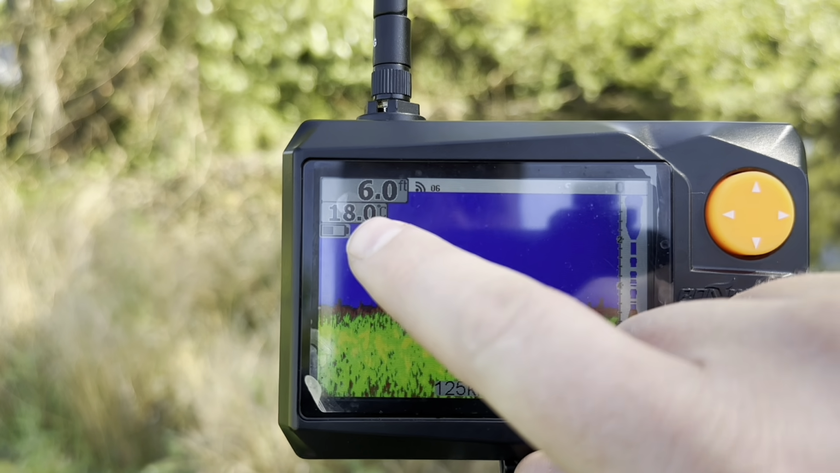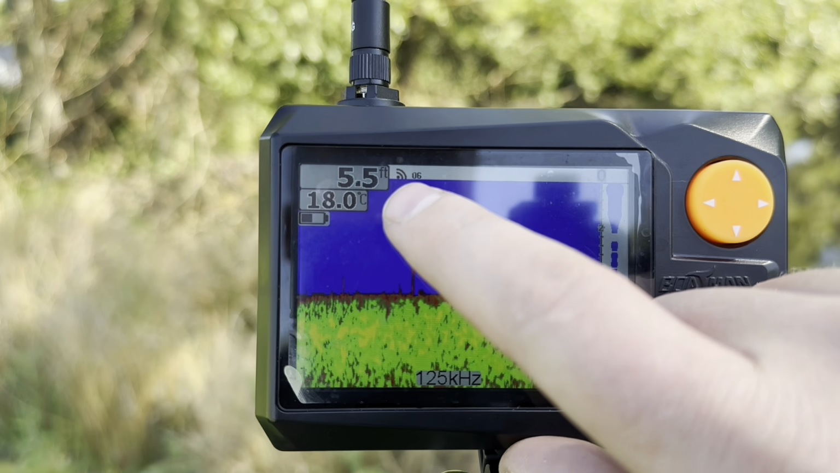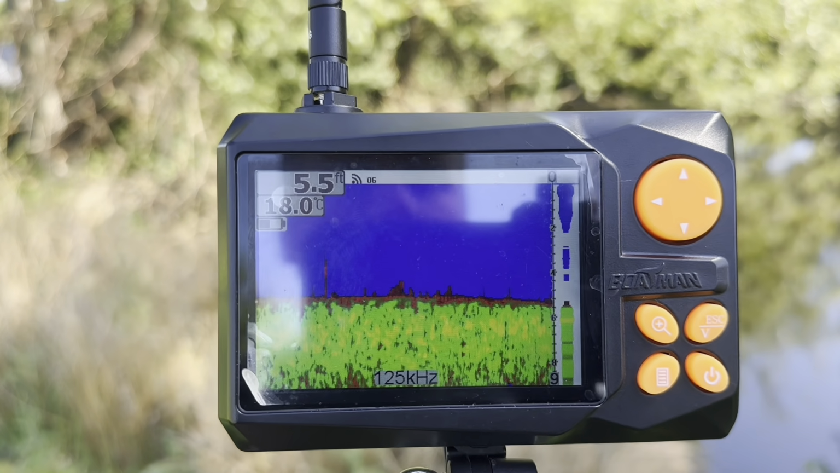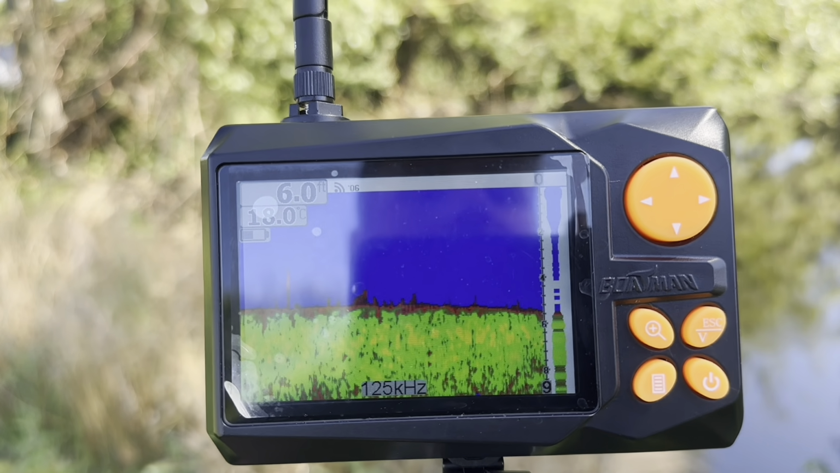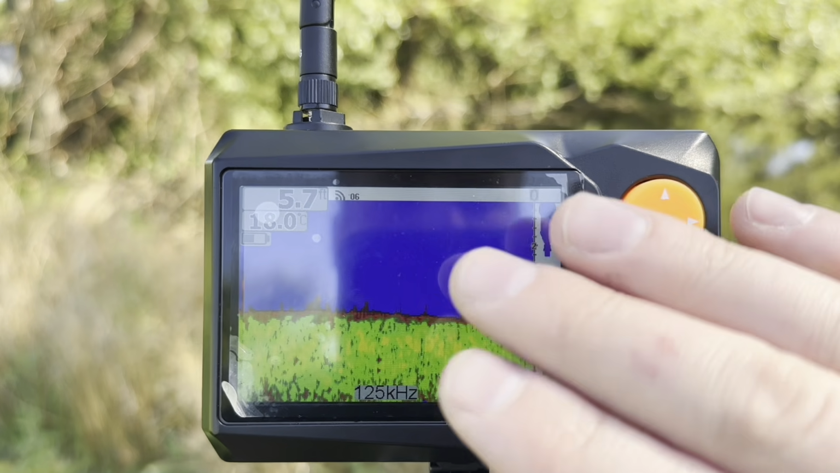Here is our water temperature. This is our battery life of the sonar screen. Here we have our signal strength, the channel we're currently connected to, which you don't really need to worry about, or you shouldn't really ever need to access, but I'll explain how to do so if you should need to in a moment. And then that's pretty much everything.